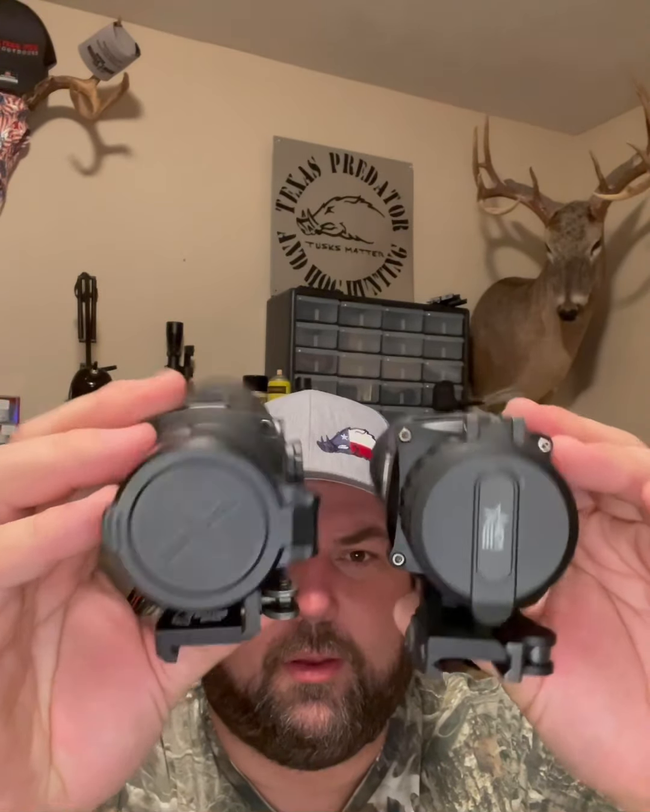Picture quality. The Hogster has a slightly better picture than the Rattler does. Not much, but it does have a slight better picture.